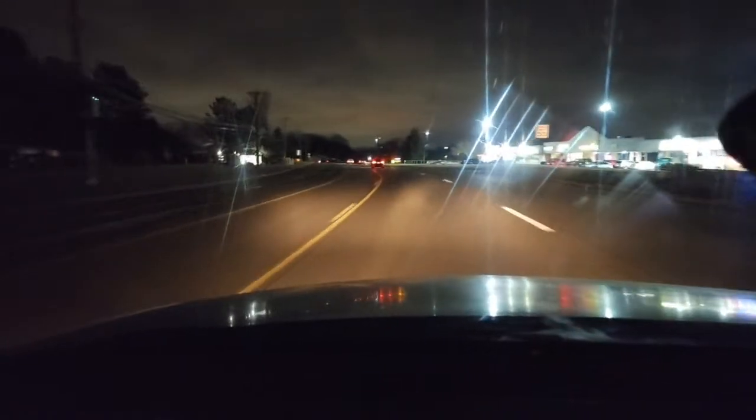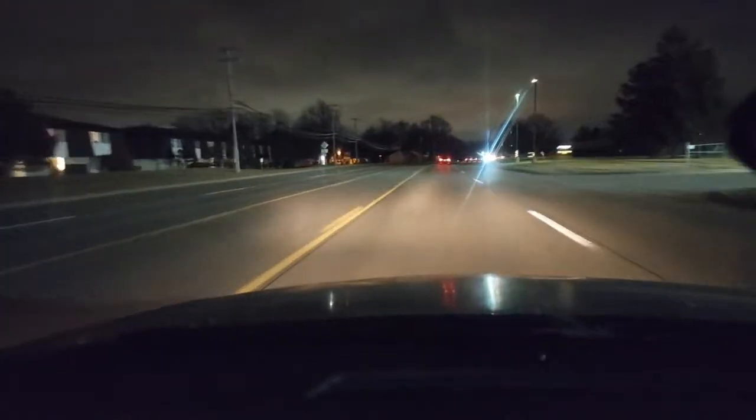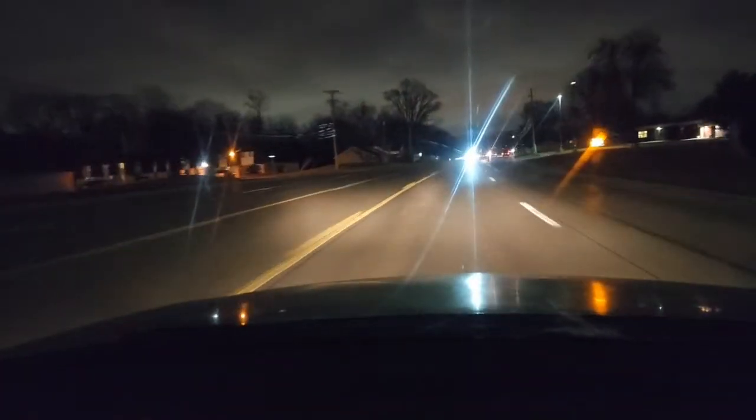Nice and smooth. The speed limit is 50. We're cruising about 40. I could go 50 if I need to. We're just cruising. I'm about 45 right now. Just chilling. And then we're going to go down to the end. We'll turn around and take this road back through the roundabout so you can get a really good sense of what you should do.